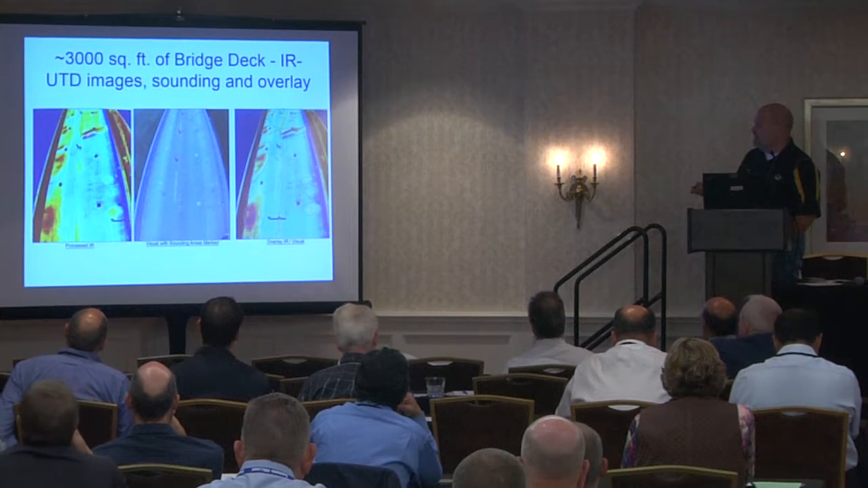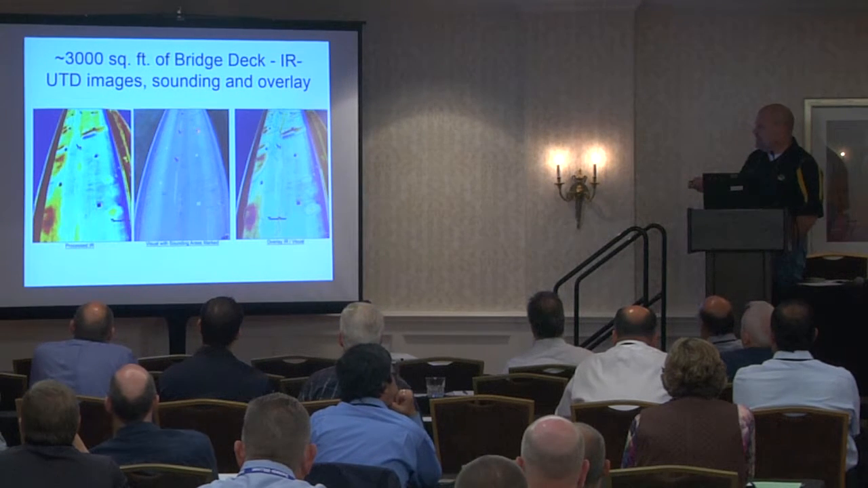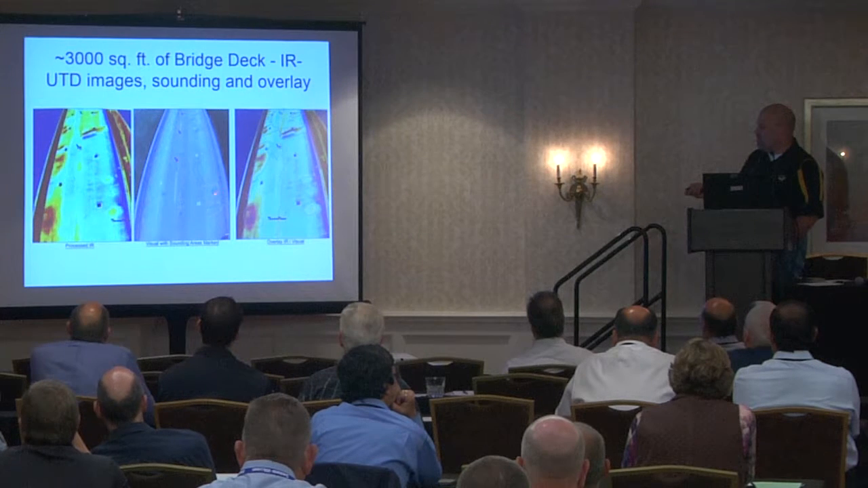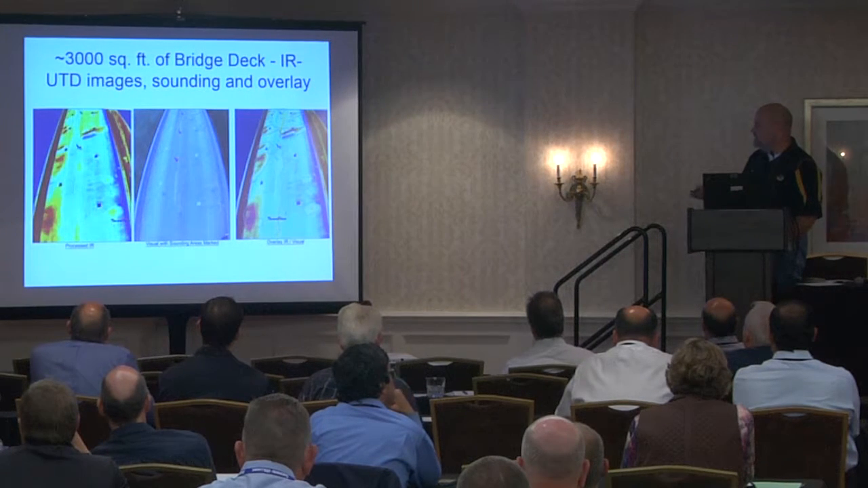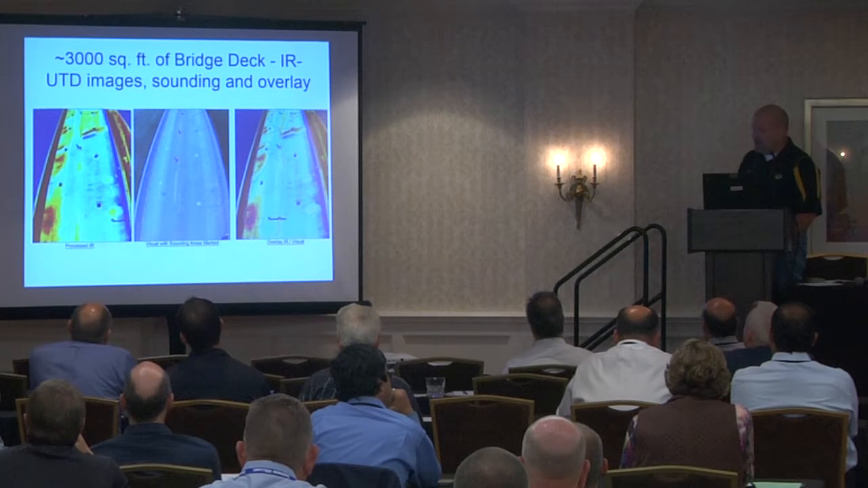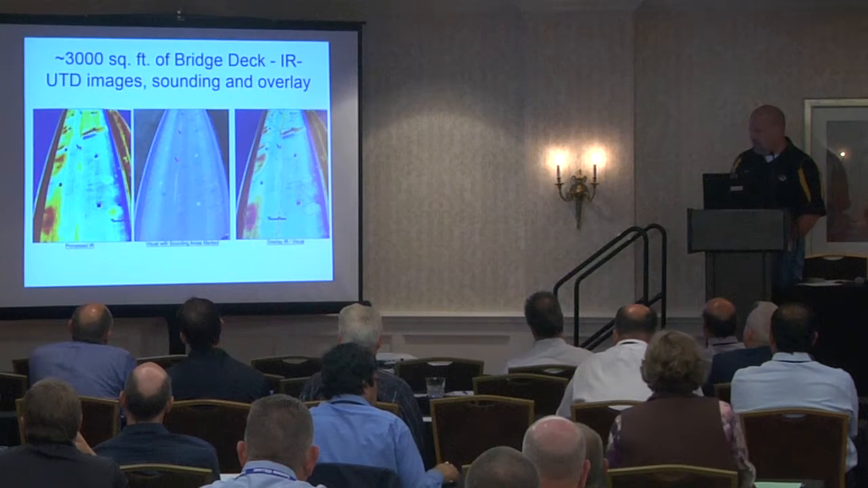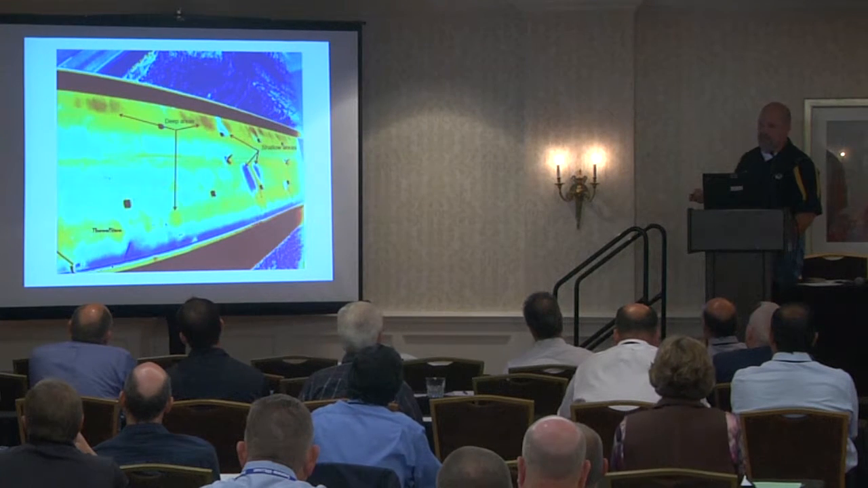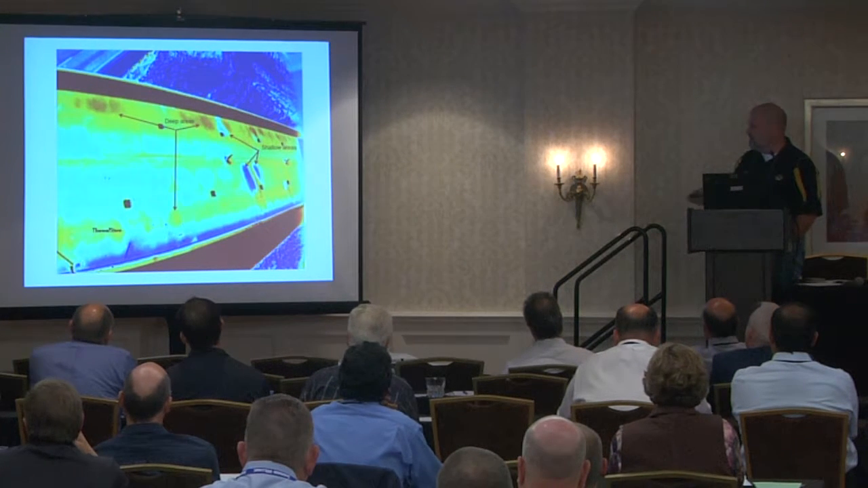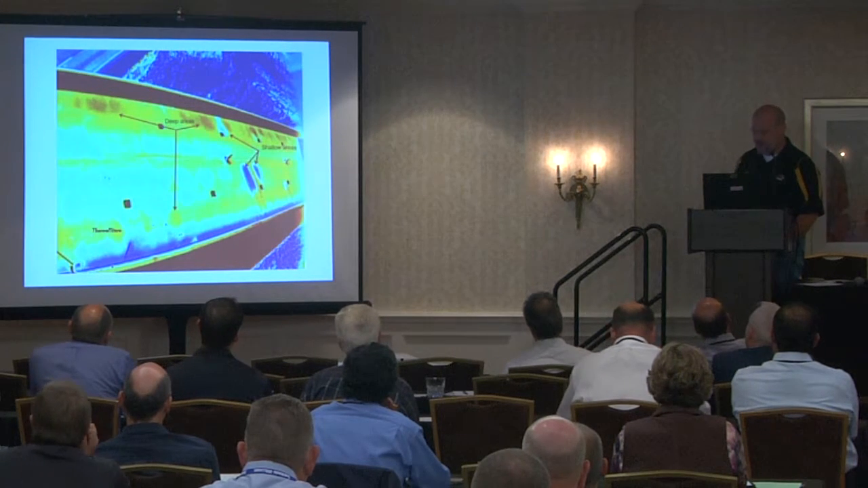We compared that with hammer sounding done by Iowa DOT folks that were out there doing the epoxy injection. We asked them to paint around their circles in orange so we could take a picture of it with our camera that's mounted up on the mast. And you see an overlay here that shows you a comparison between the detailed hammer sounding and our infrared results. Now, these images were produced pretty quickly. One point to make about these is that if you look at this data, this is all data. This is not a processed image that's been line fit and curve fit and everything else. These are all data, and this is a 640 by 480 image. So that's how many pixels there are there, and that's the data value from the pixels.